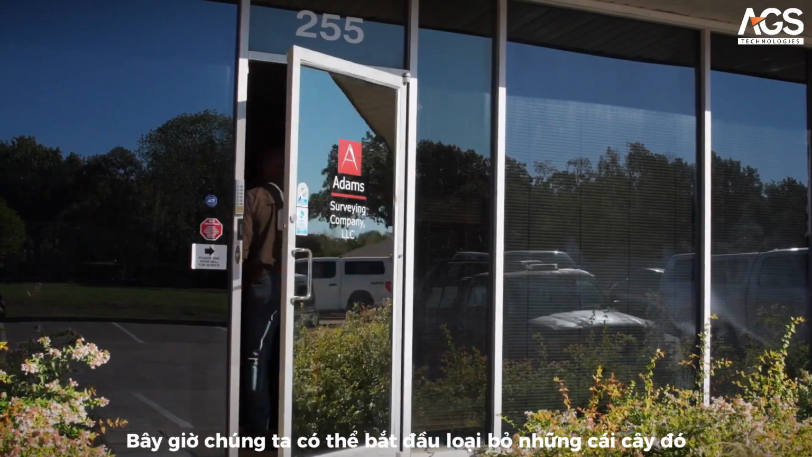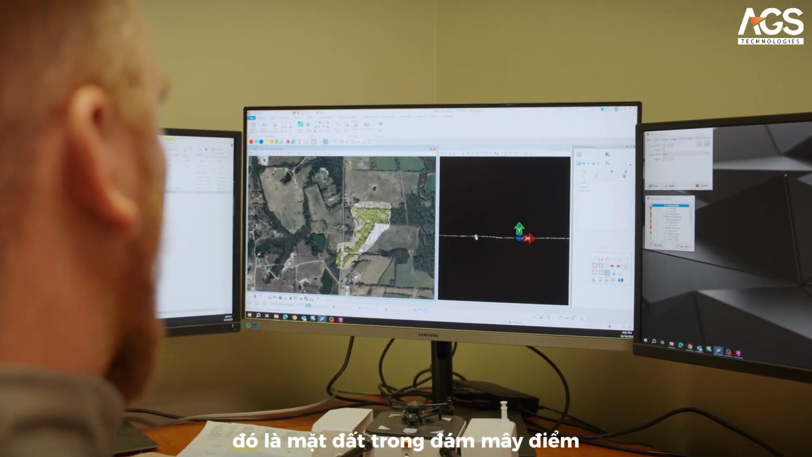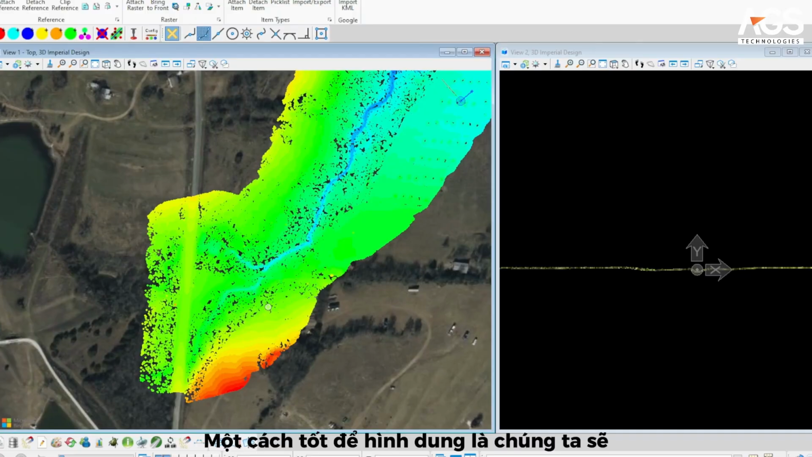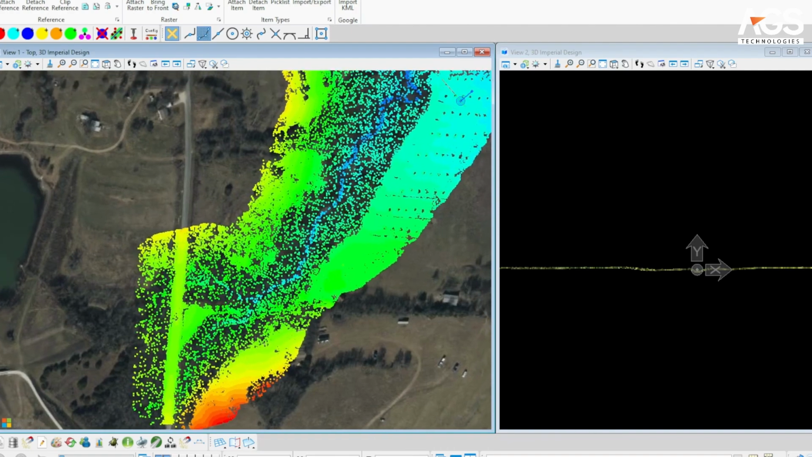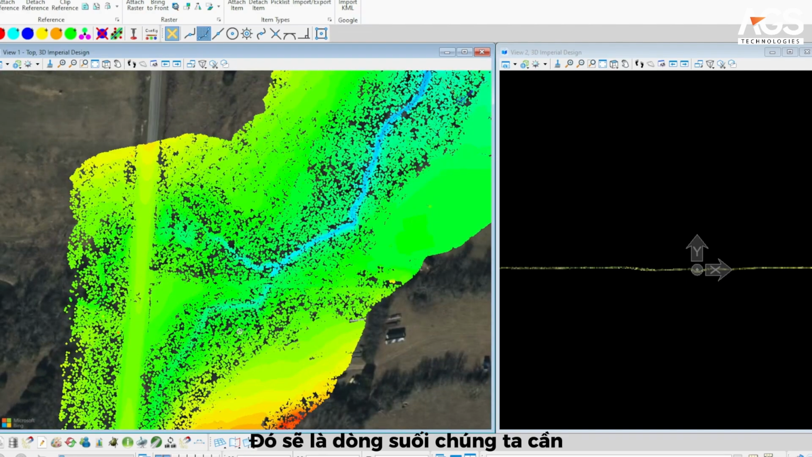We can now start to eliminate those trees from the view and just see what we really care about, which is that ground level of the point cloud. A good way to visualize that is we'll run a distance from plane, which helps us find the highs and the lows. And now if you look in, you're able to tell where the high areas are, represented by the reds, dropping down into the greens, and then you find that really nice defined blue section there. That's going to be our creek running all the way through this property.